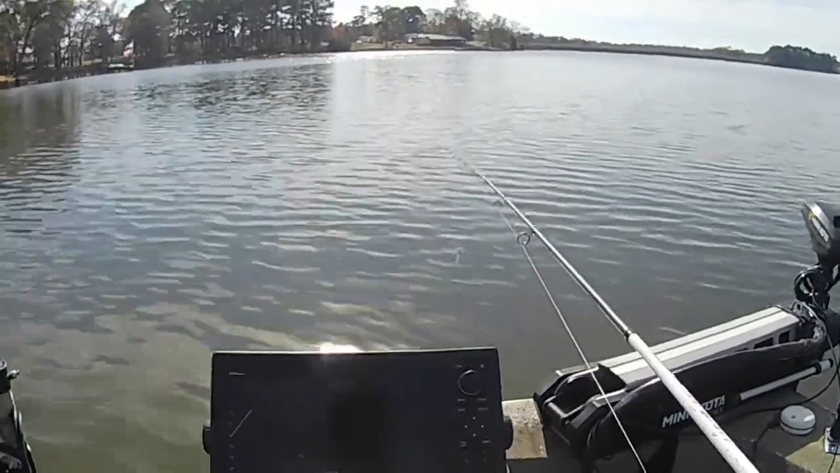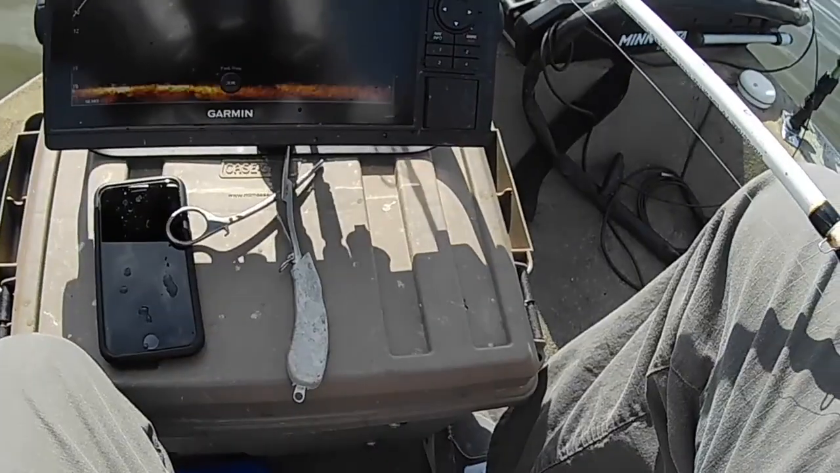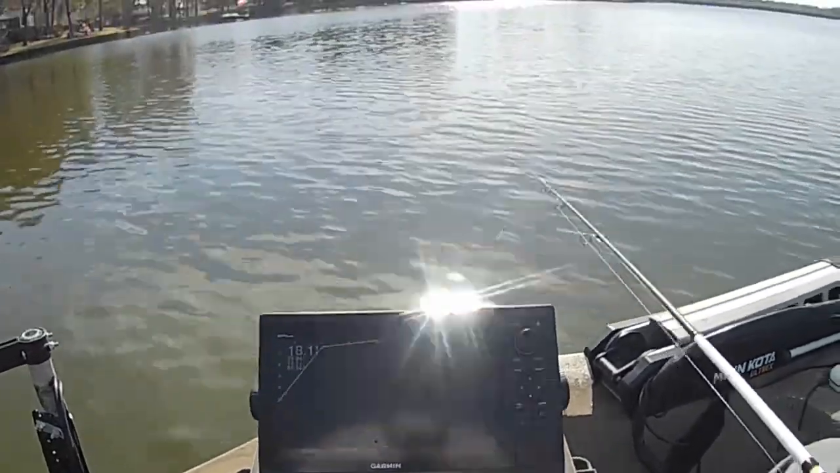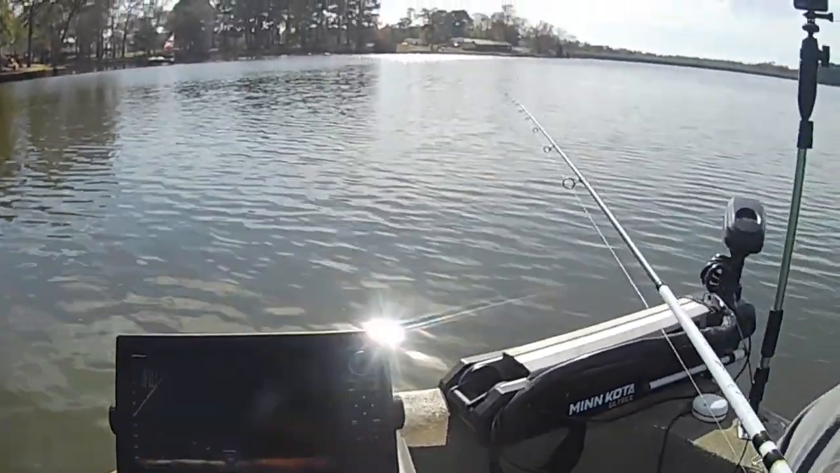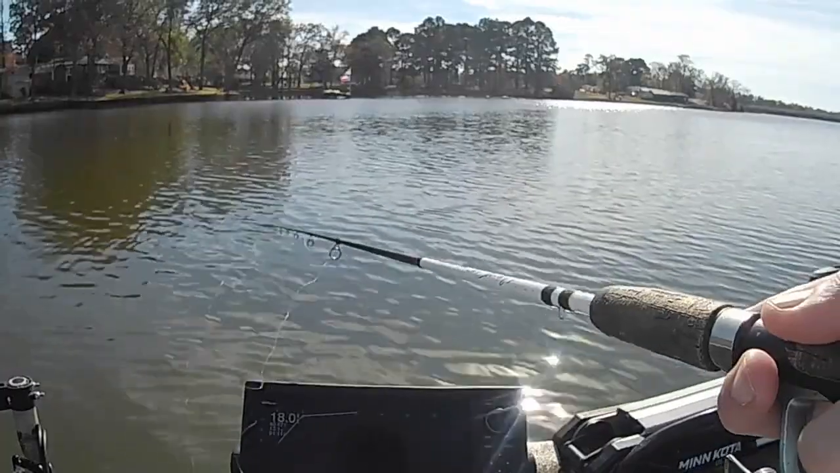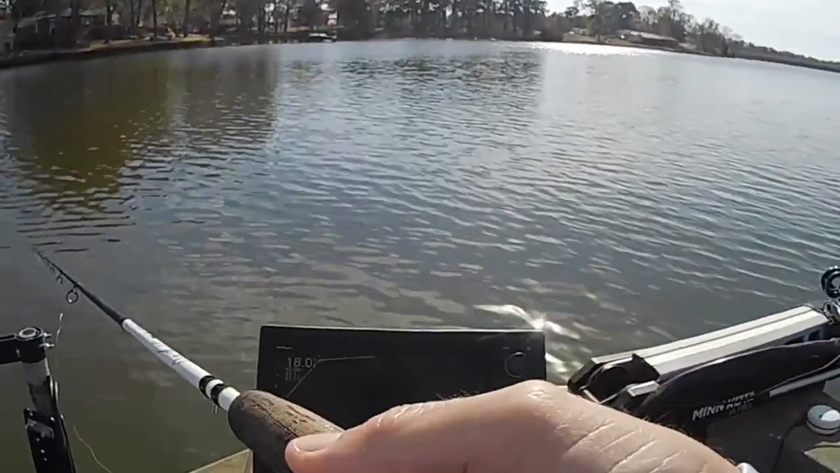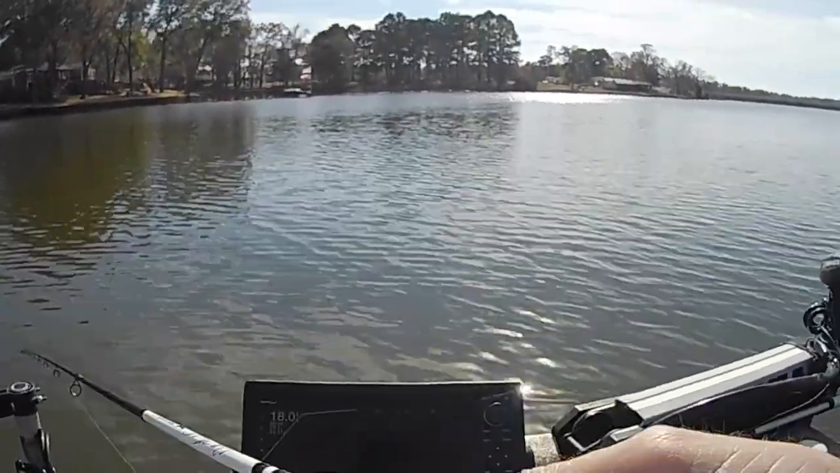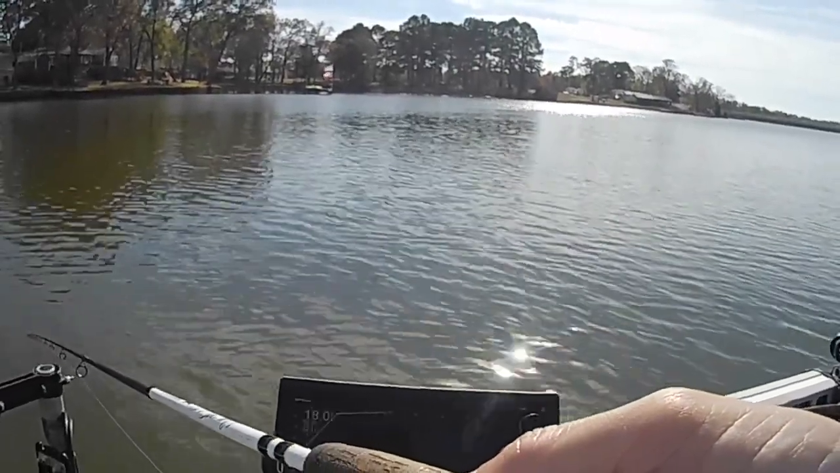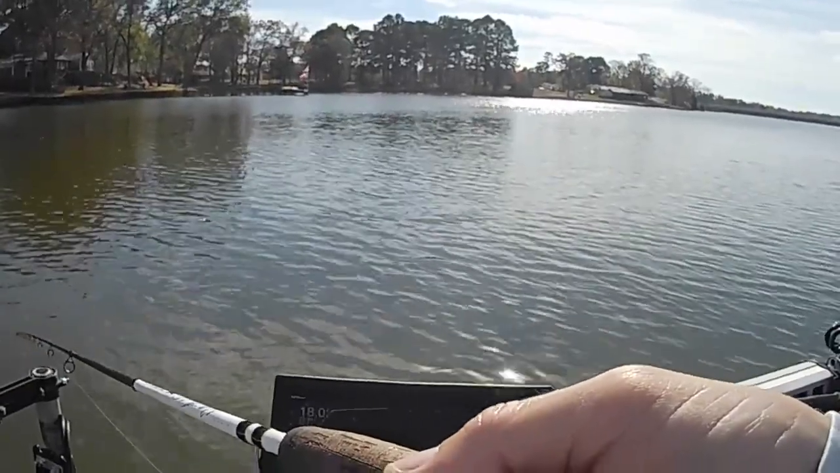Don't always think that the crappie have to be relating to some sort of cover, because that's not necessarily true. They'll be hanging out just in open water, and there's numerous ways to catch them. You could drift out through here, especially on a light windy day like this. You could throw bobbers out there and just drift the minnow or jig or whatever. Or you can do like I'm doing and cast to them, and every now and then, if you see one, drop it down straight on it, if you have this technology. If you don't have this technology, you can just drift.